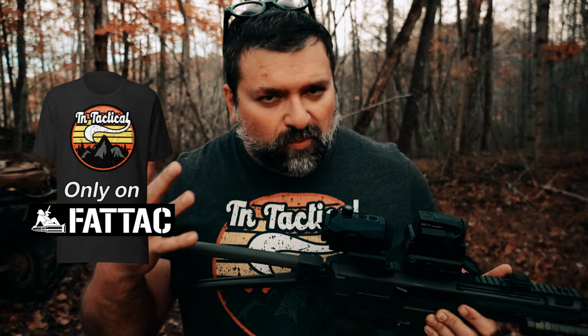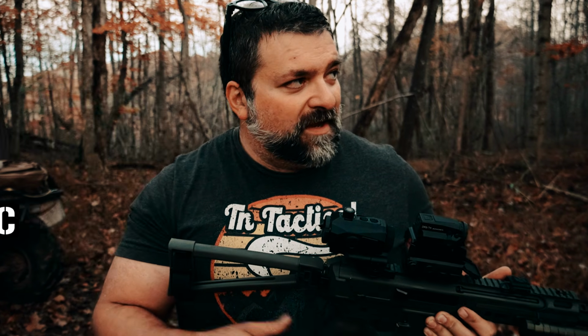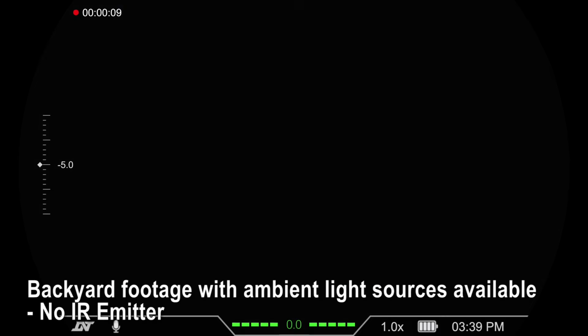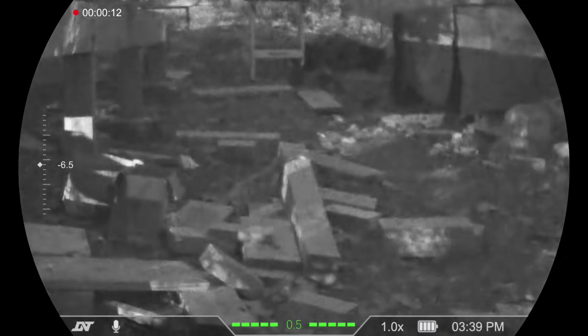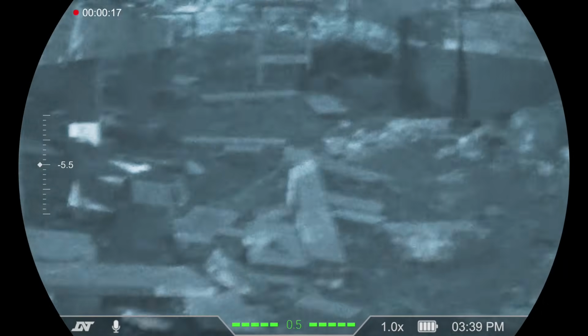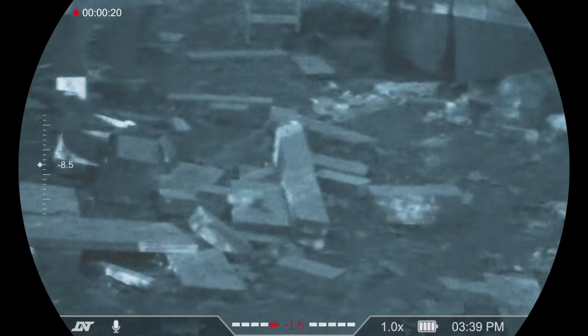We're going to really properly test this thing because this particular device does not have an emitter. No IR emitter at all. They told me that up front. I said, cool, go ahead and send it out. I've got my own devices we can use that are going to emit IR light. Let's see how it does with those.